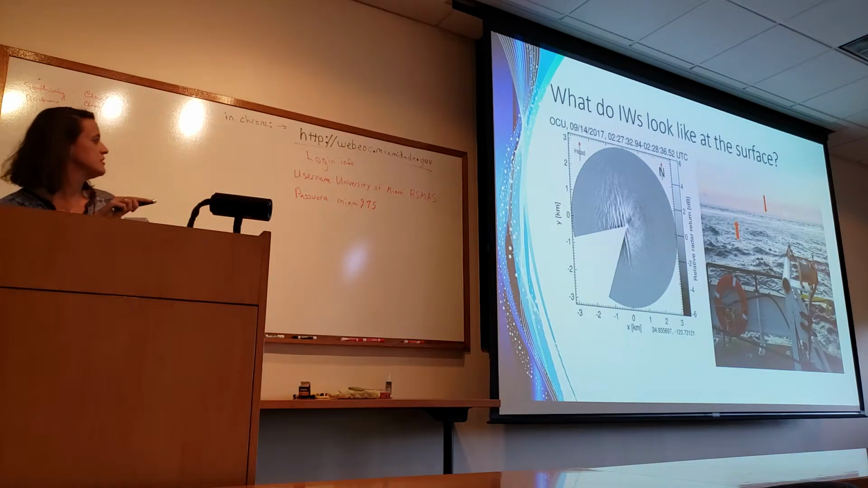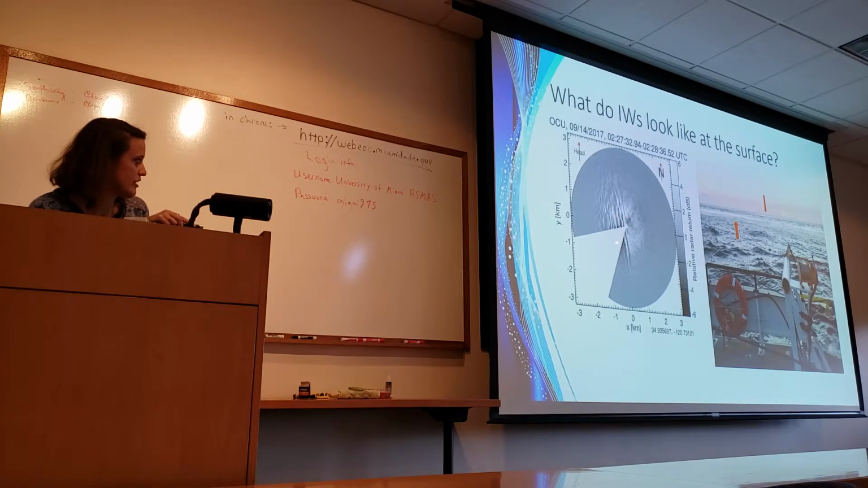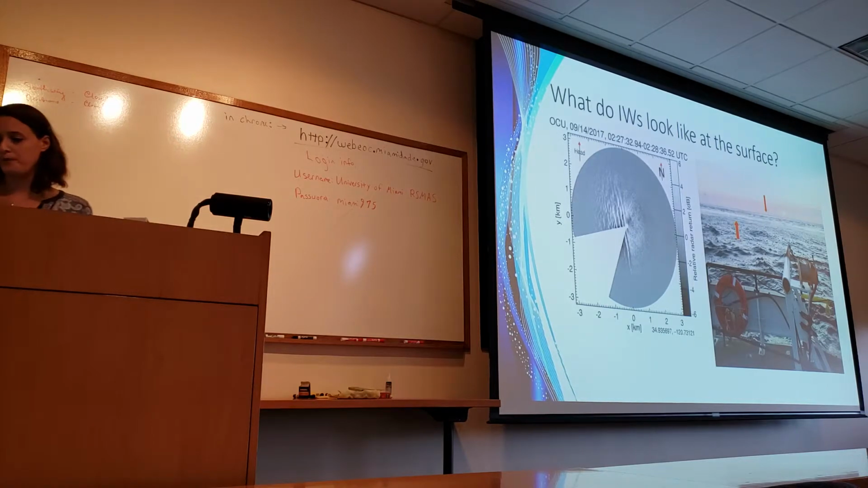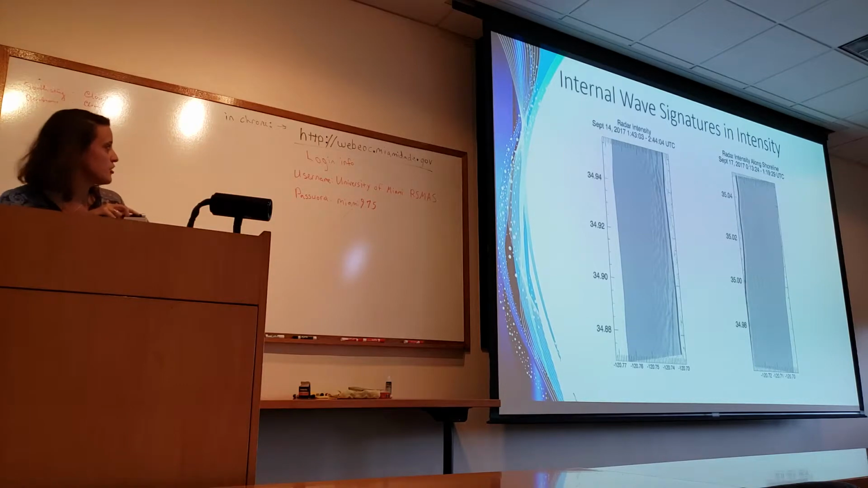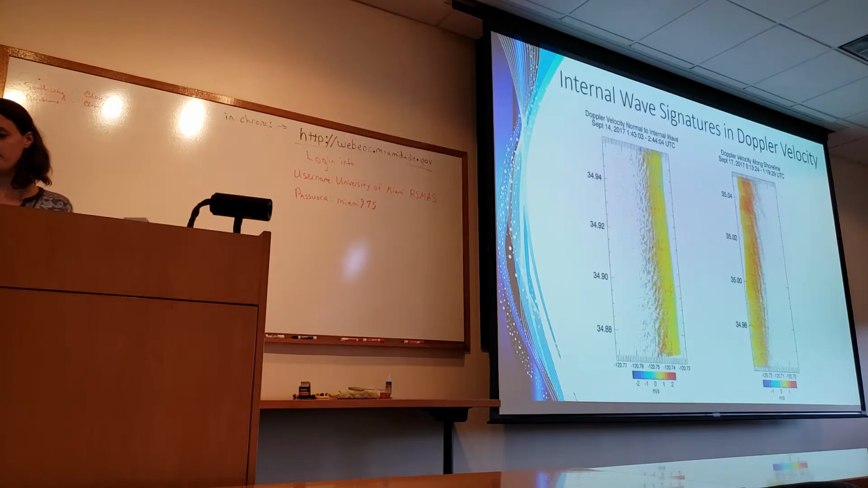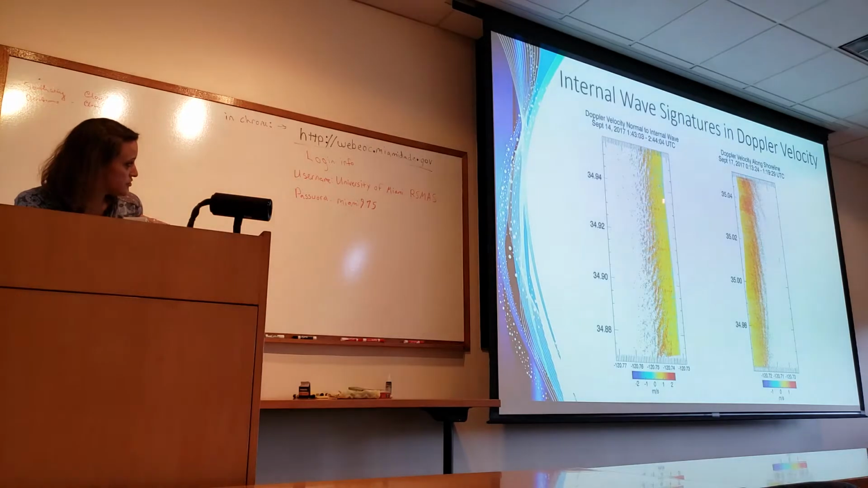On the surface, they appear as these linear slicks. This is just a picture I took with my iPhone at the same time that this radar image was taken. The black streaks in the radar image are smooth areas on the sea surface, so you can see them with the naked eye. We know that internal waves have intensity signatures, but we wanted to see if they have Doppler signatures as well, and the answer is yes, they do.